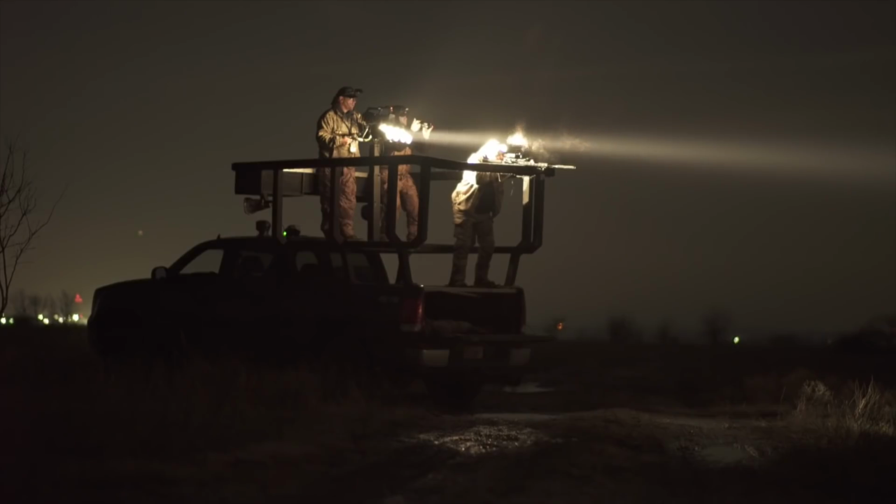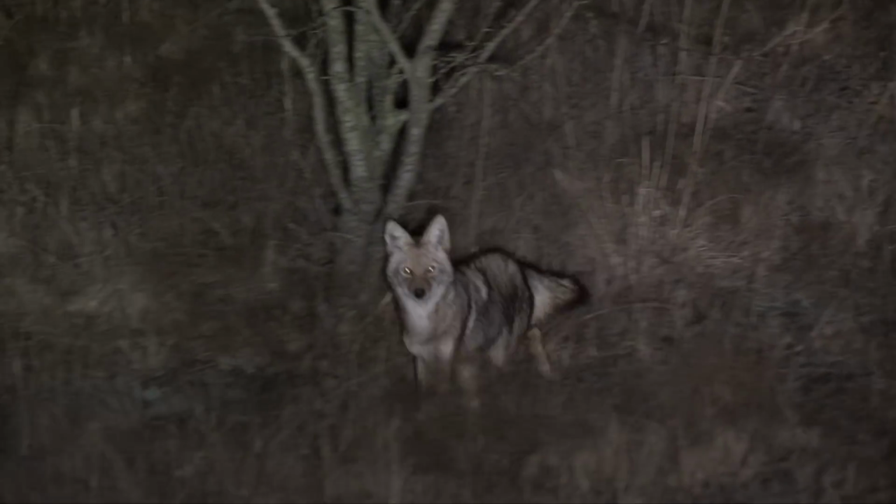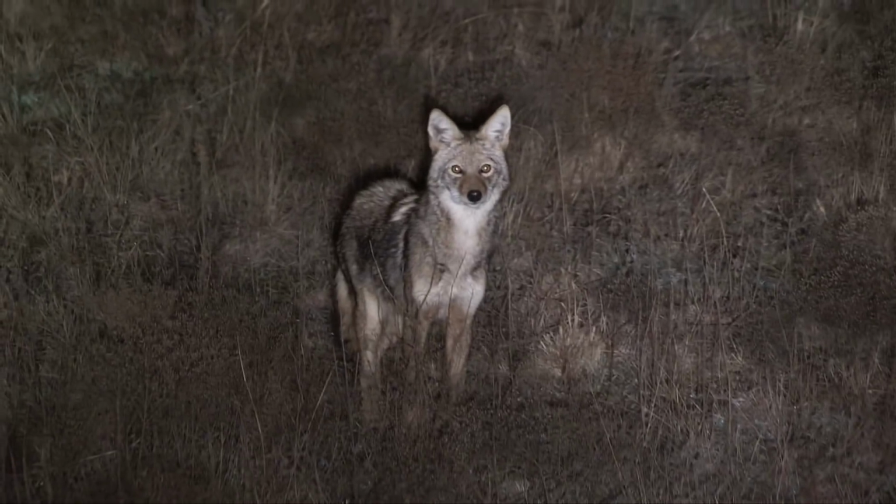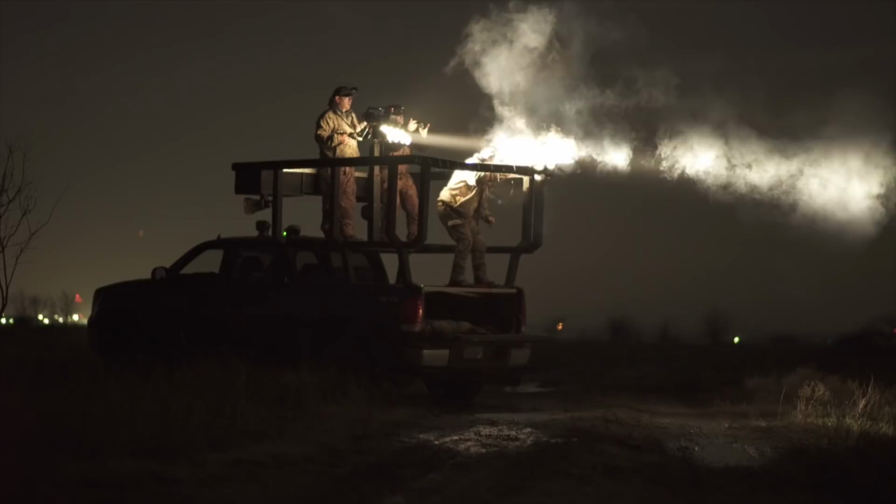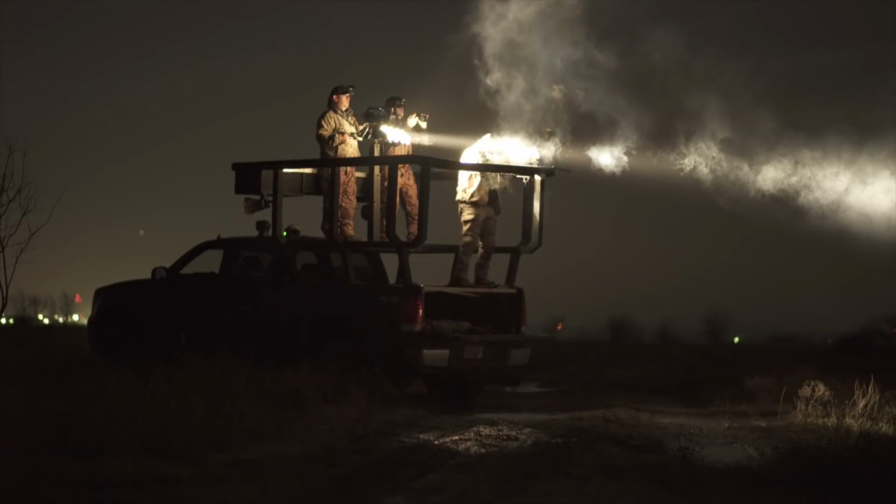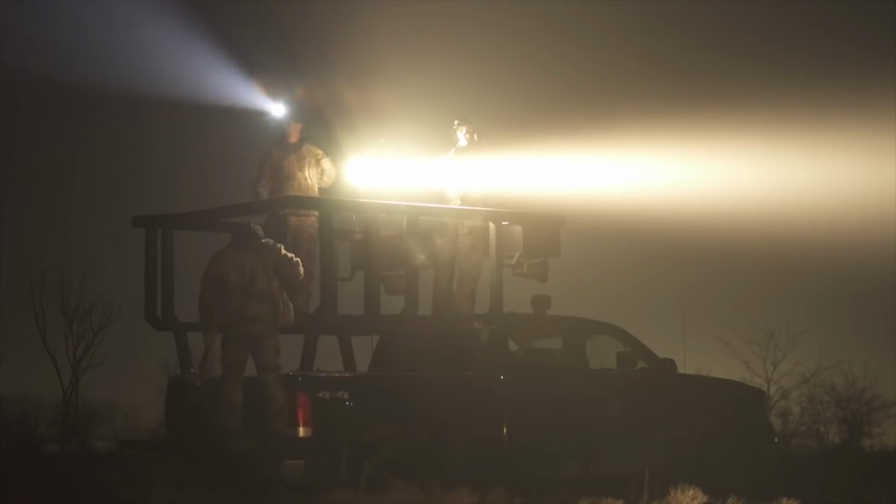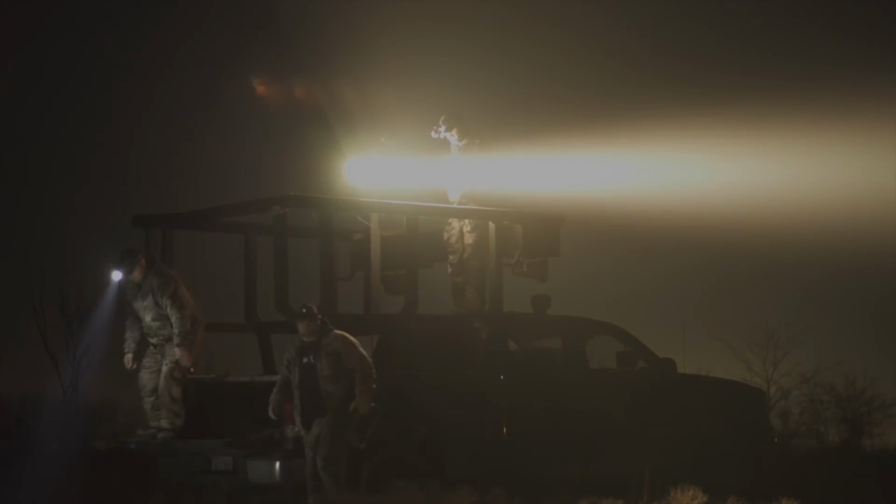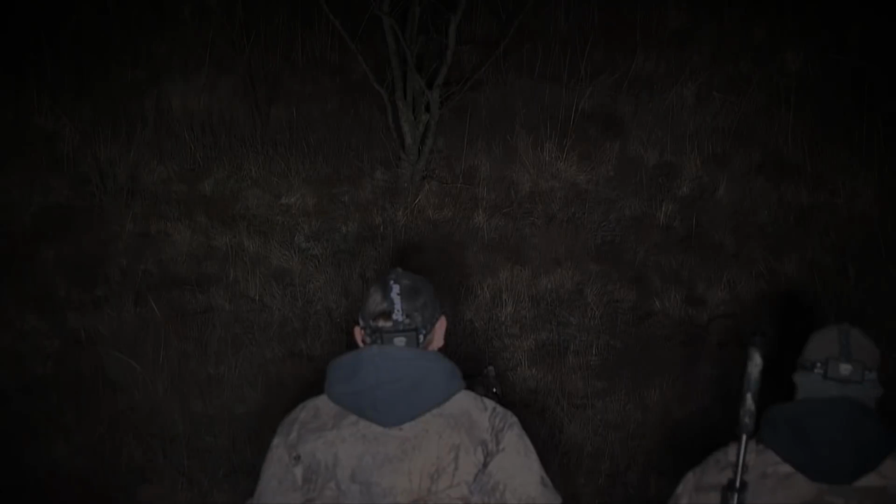So this notion that all Texas coyotes are just somehow not as smart as everywhere else to a light pretty much becomes invalid. Because the reality is, Texas coyotes are actually more likely to be smarter on average to a light than anywhere else in the entire country, simply from the sheer amount of night hunters who hunt with lights here in Texas compared to all the other states. And that's not a theory, that's a fact.